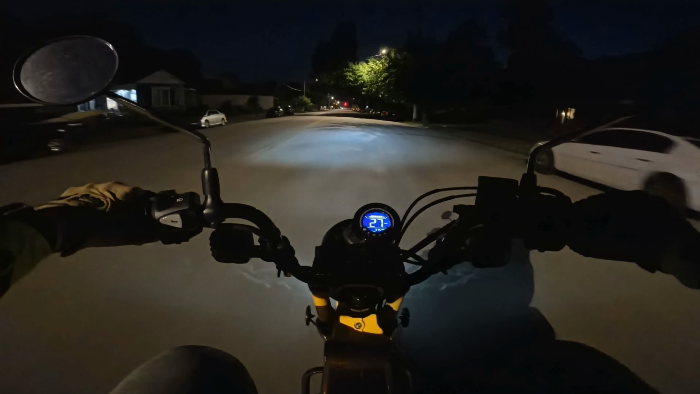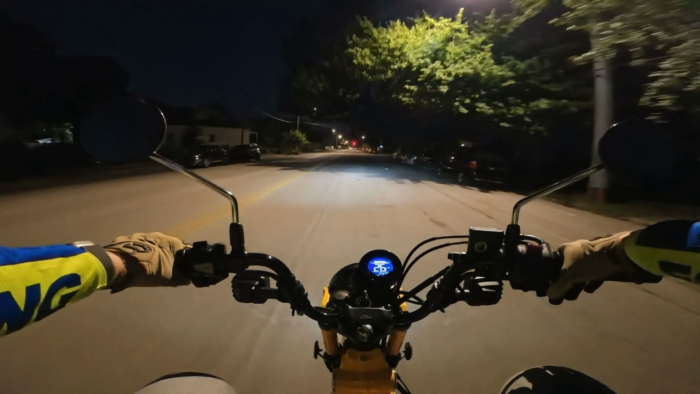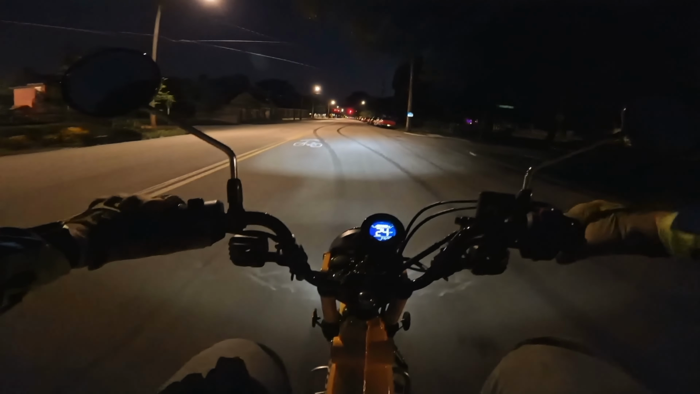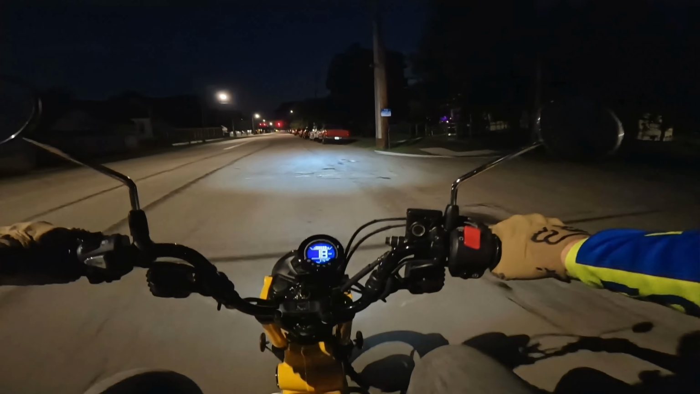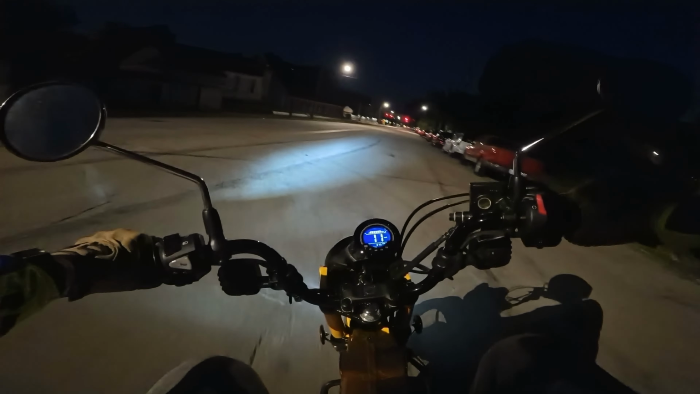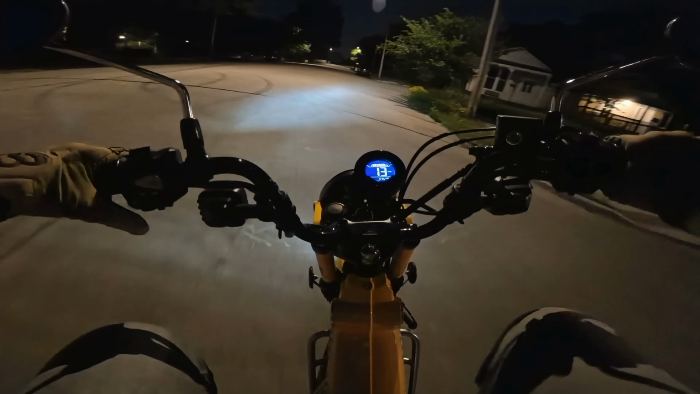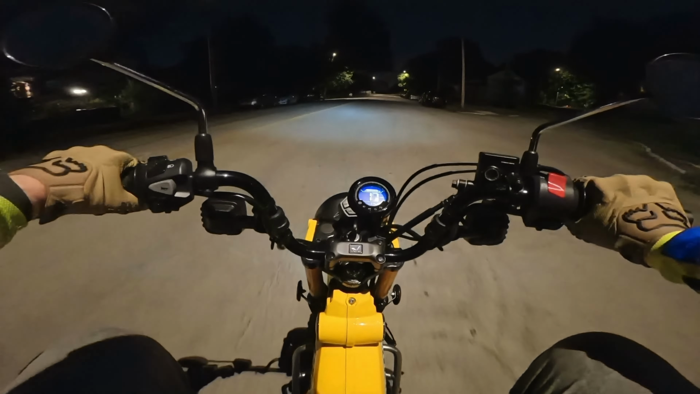Actually, maybe I will turn around, because if you keep going down through here, you go to Shawnee Park, which that entire area is a fair deal darker, so it's not like you can see a lot going through there anyway.